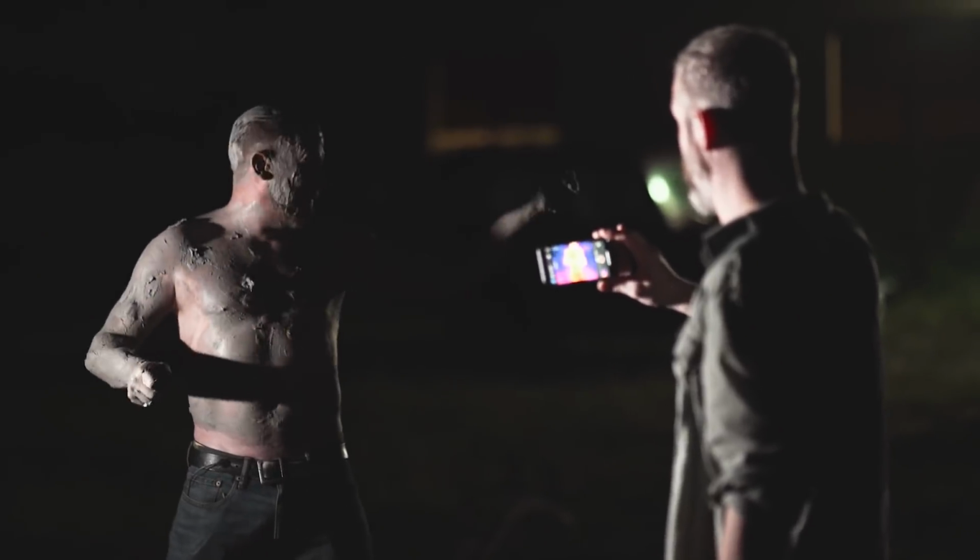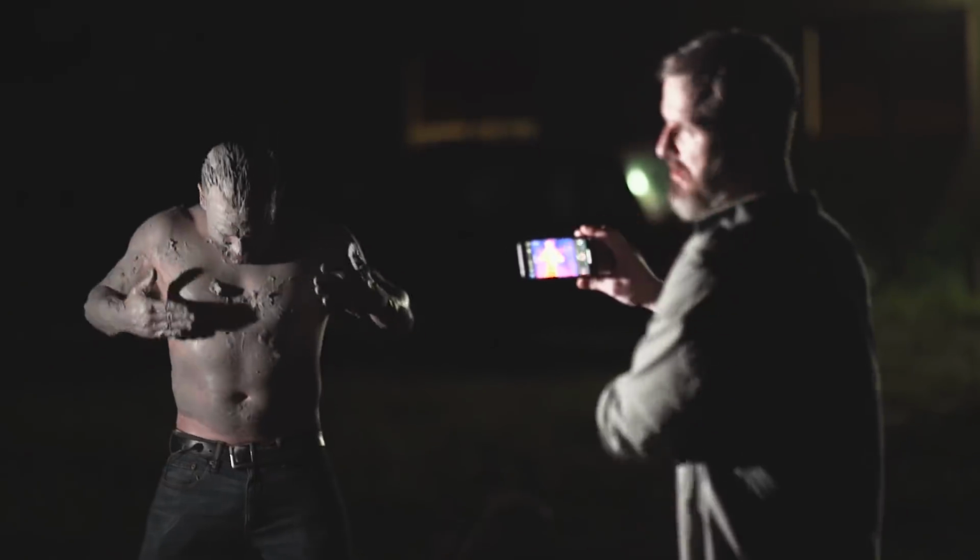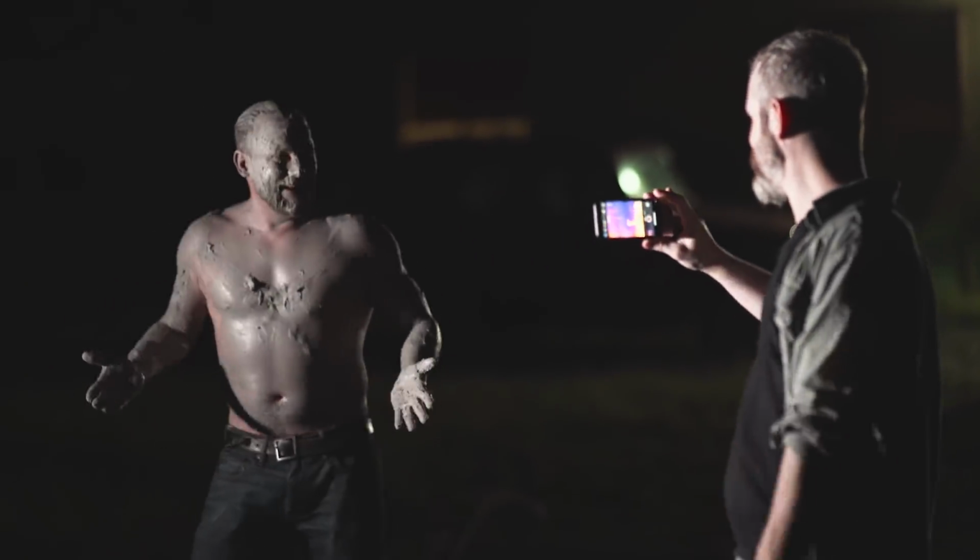Are we burning the place down tonight? No, I mean, is that tonight? Is that what we're doing? We got a loose pile of bonfire over there. Oh, a pile. I thought it was like 7 acres, all of it. All right, I don't know how much of it is covered right now.